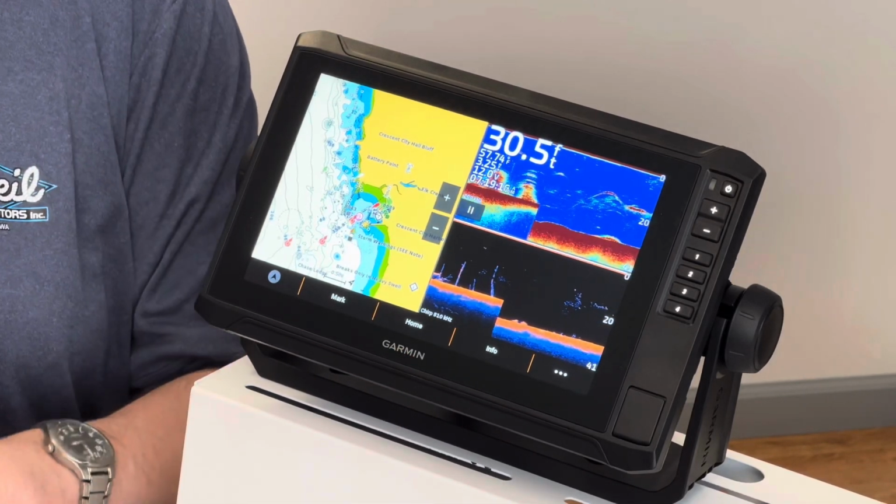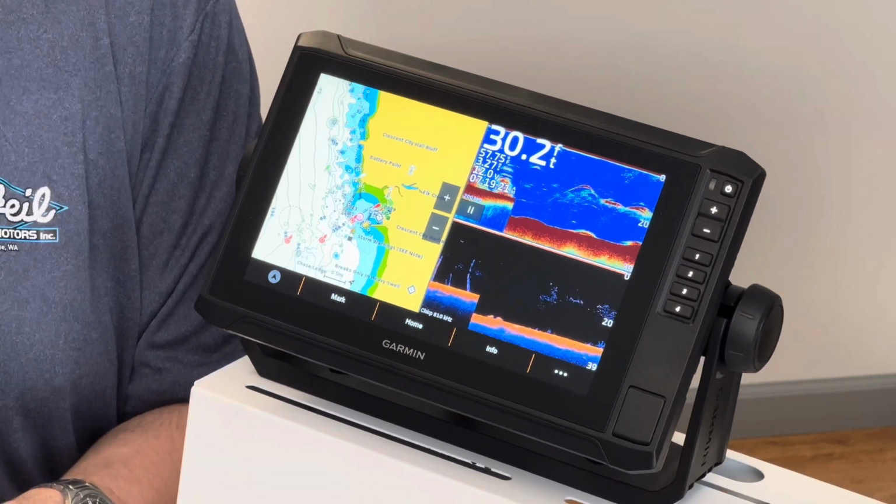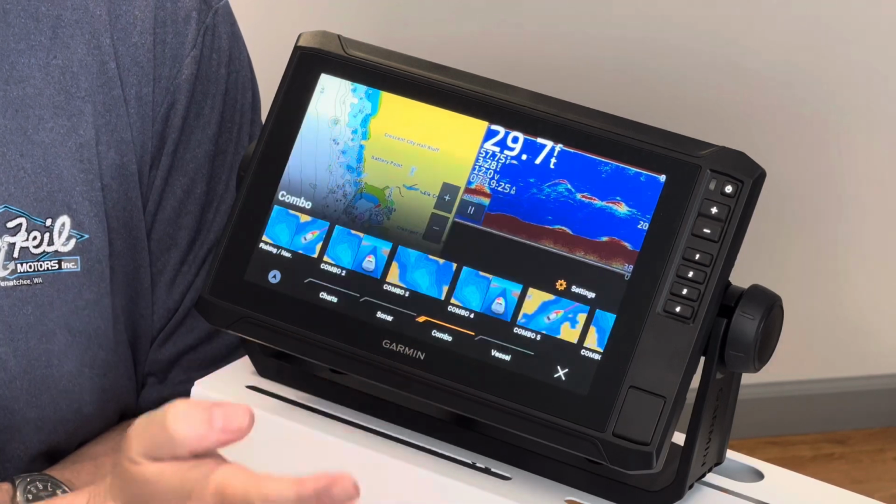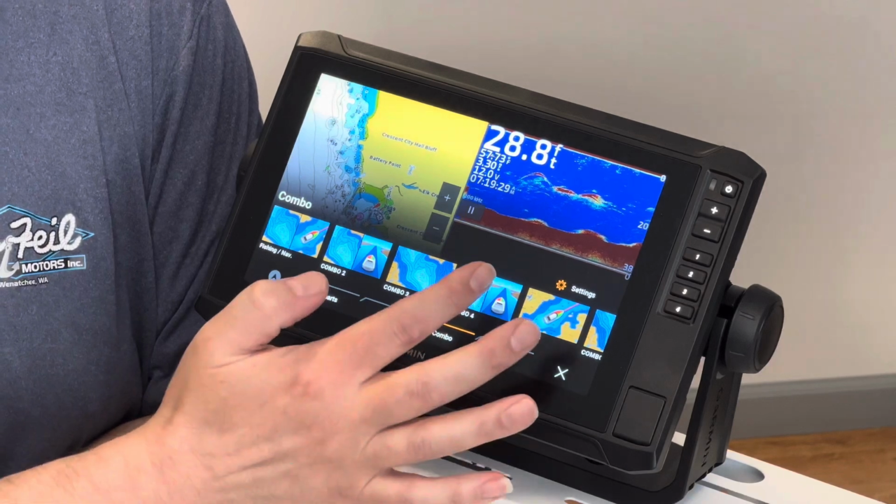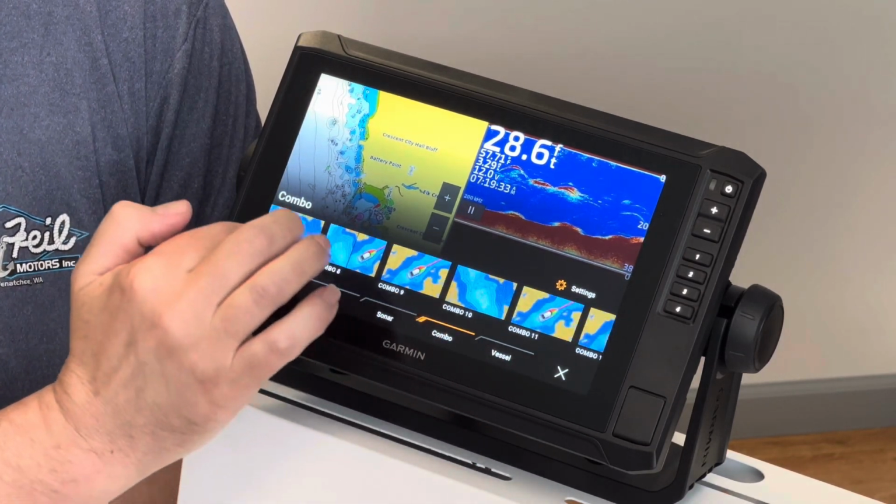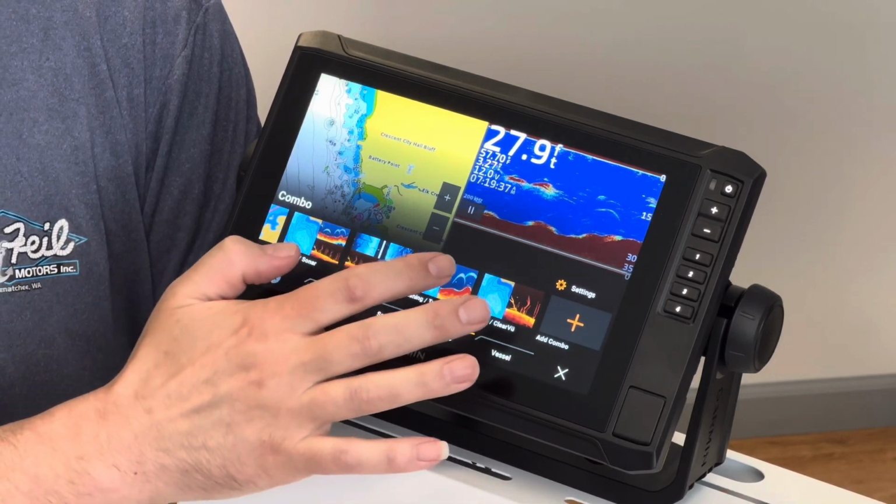However, if you decided that this was not something you wish to see and wanted to see a full screen or another option, you would simply touch the home button and it takes you back to the last screen you were at. So let's pick another combo. Let's scroll along here and let's do fishing and traditional sonar.